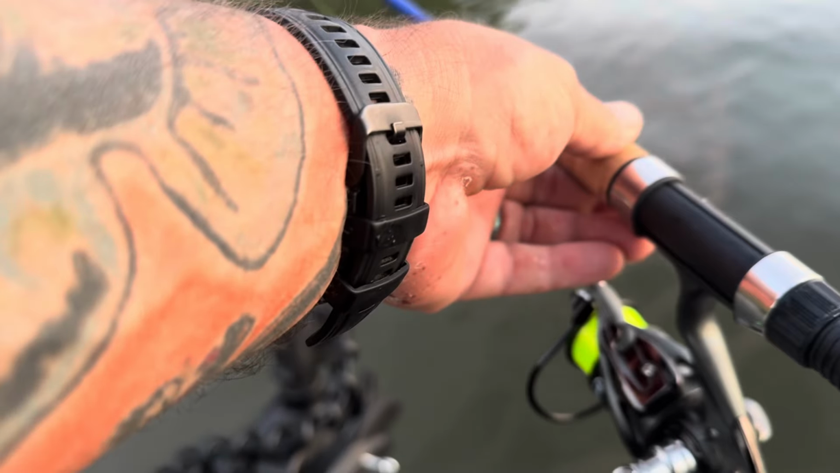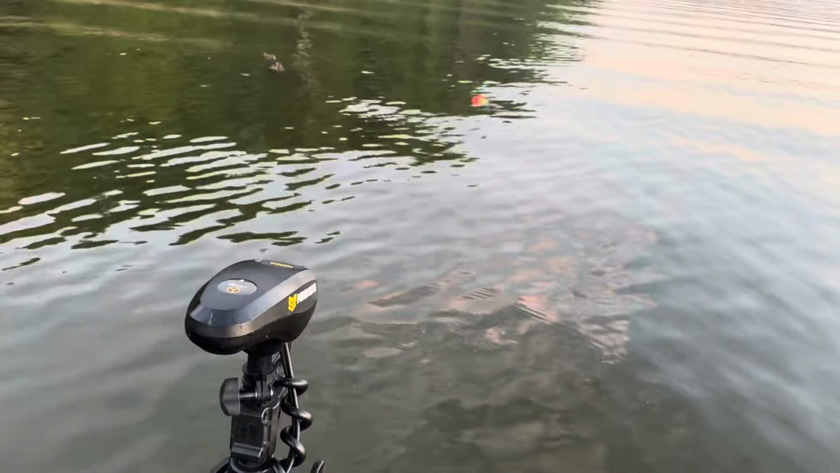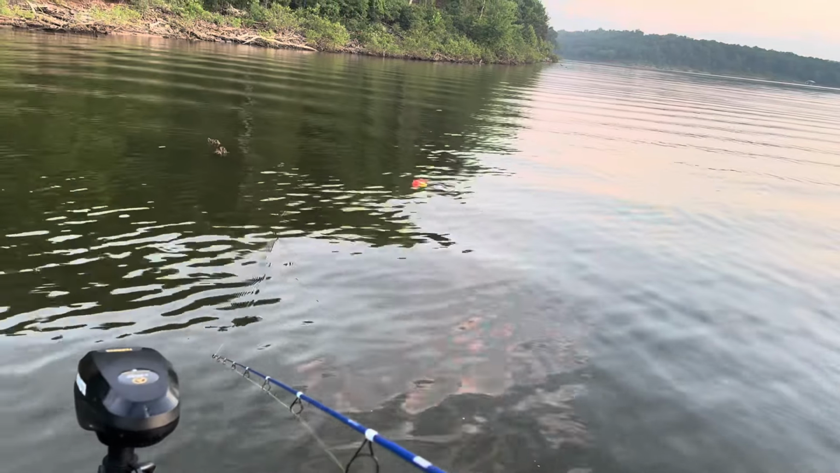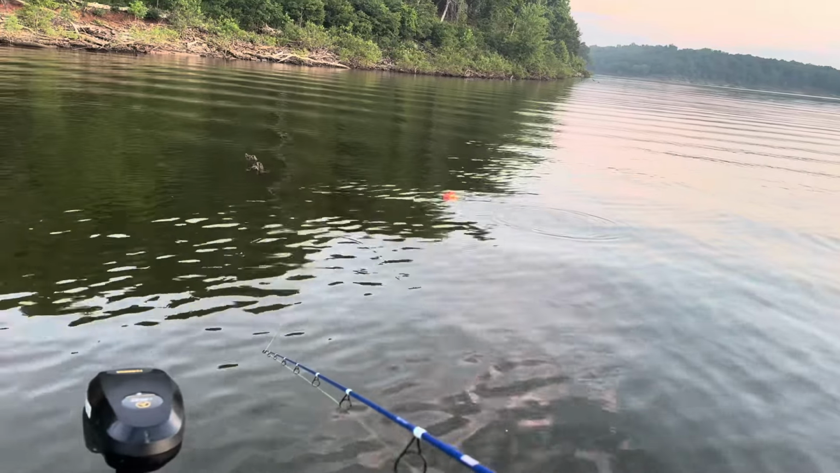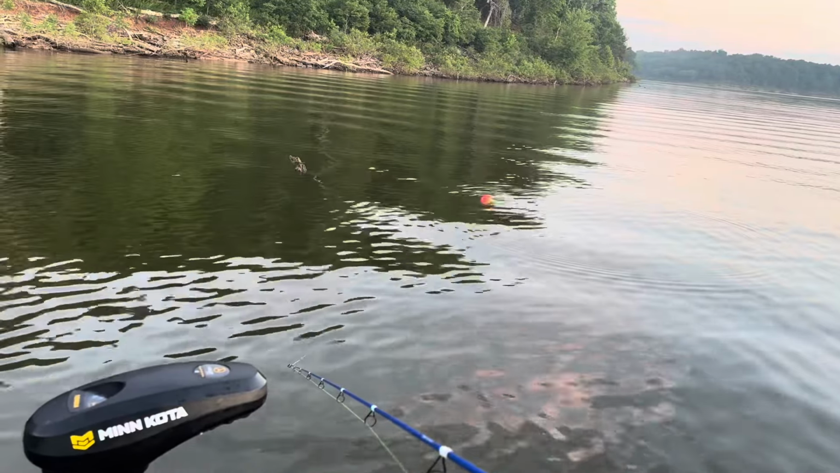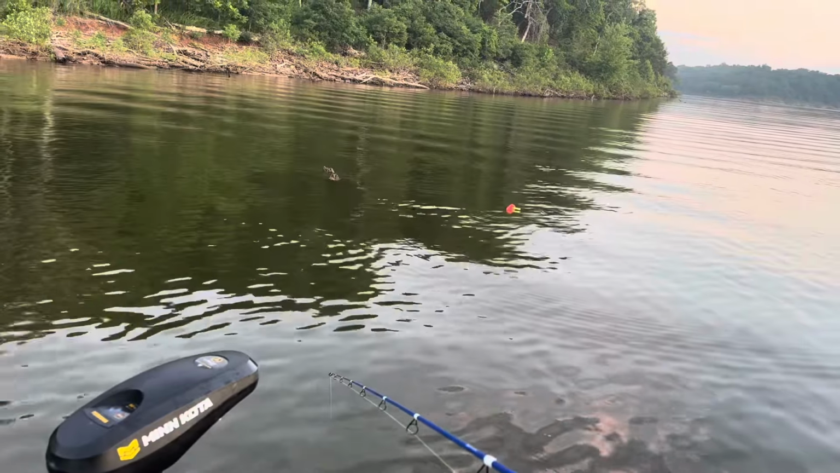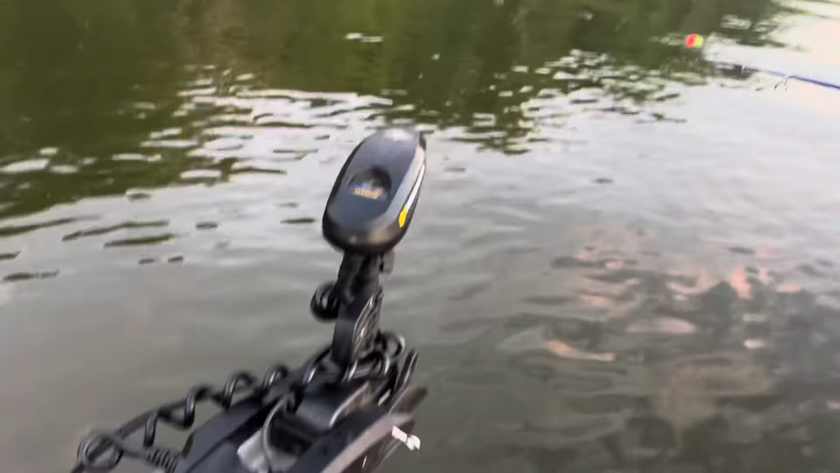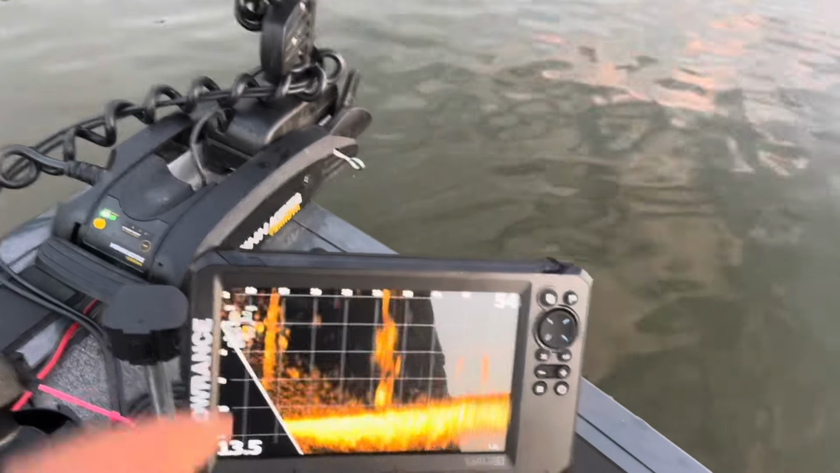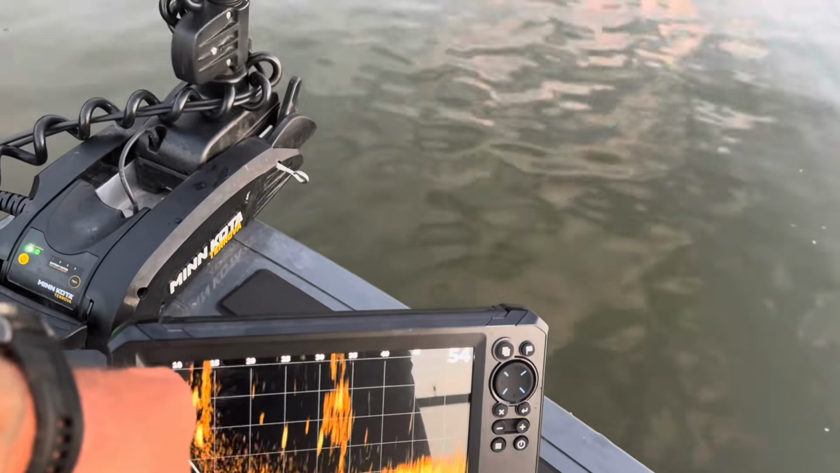I think we got a couple bluegill down there that are wanting to play with it too. Man, he wanted it. And you can see that's 10 foot out in front of my boat.